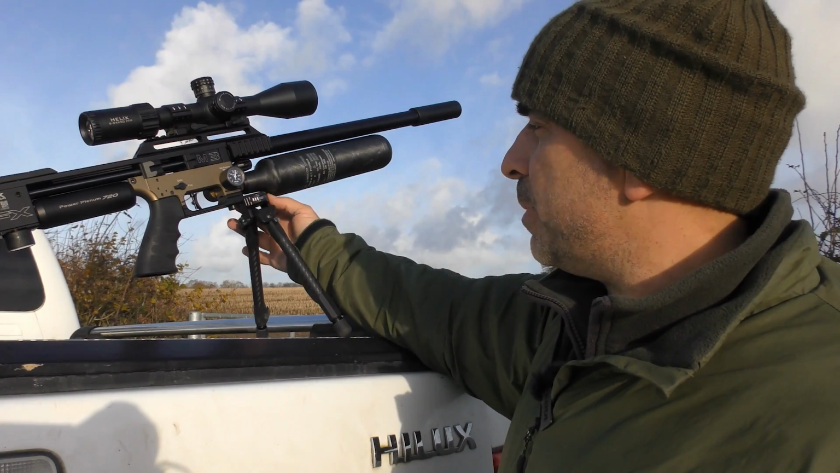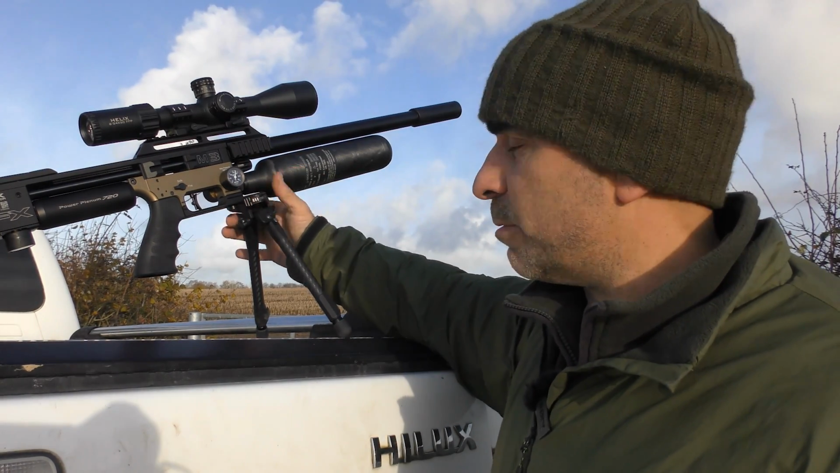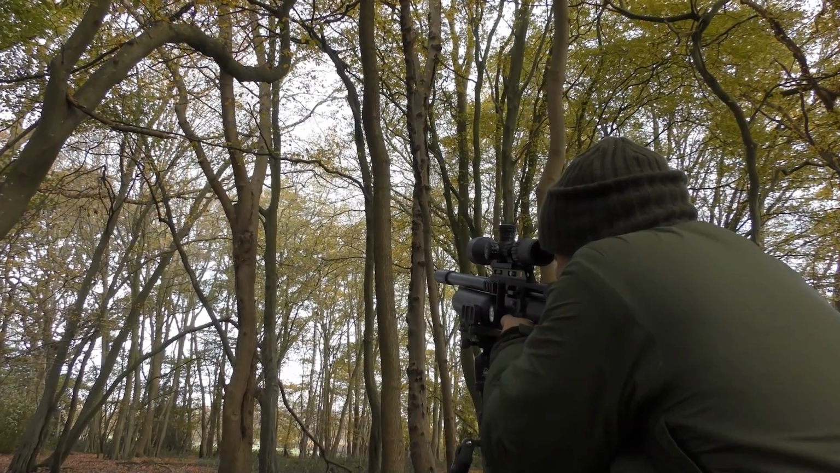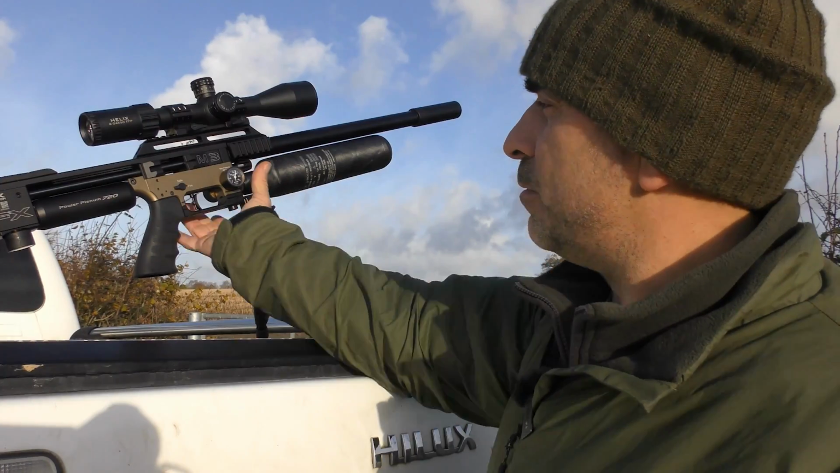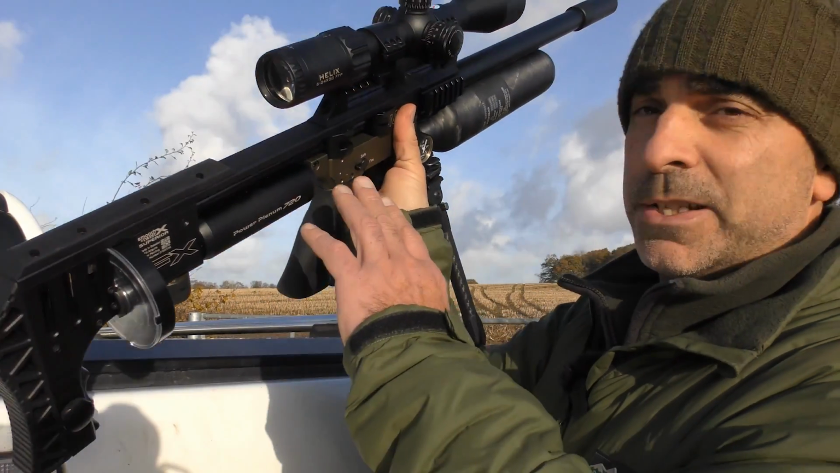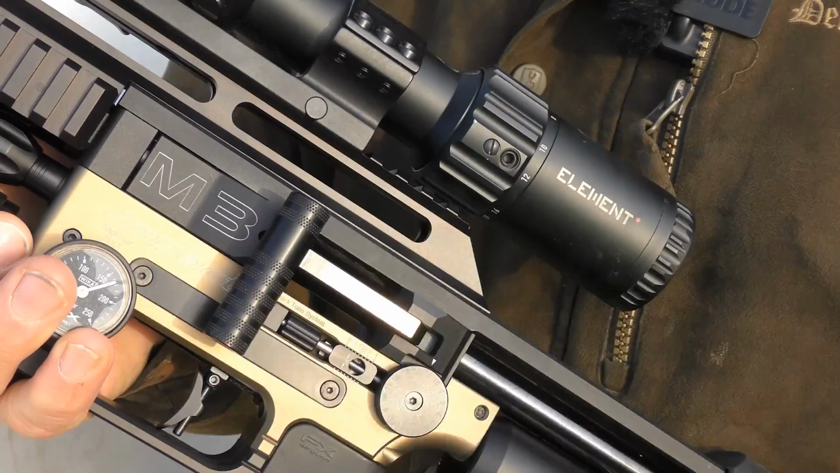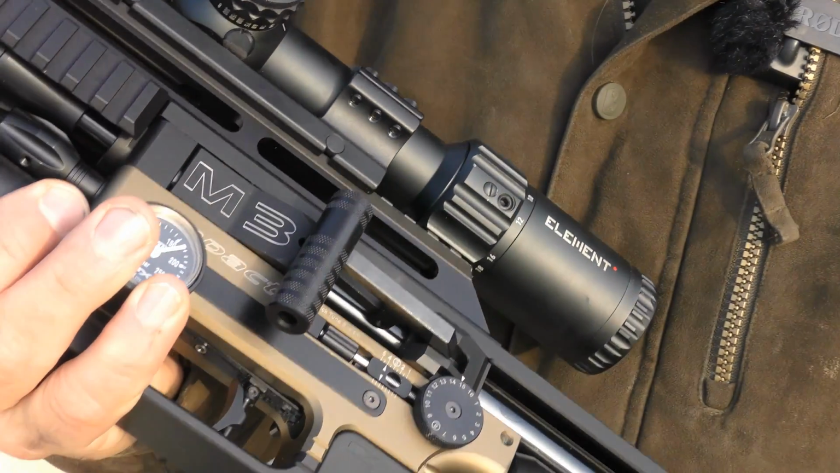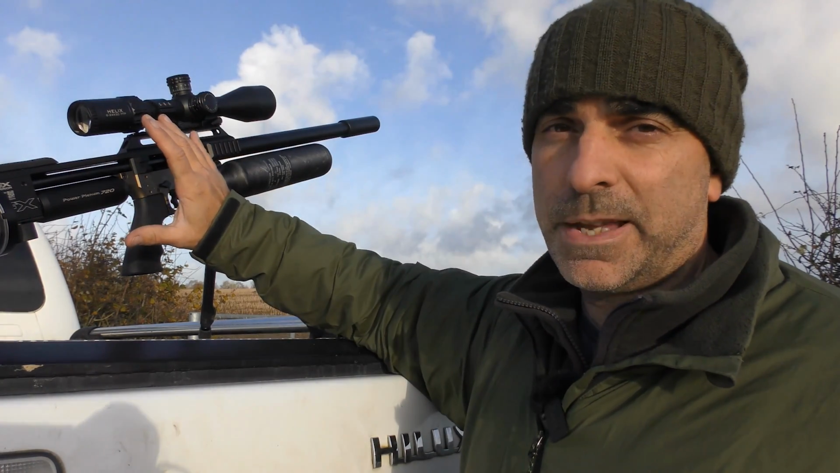You've also got one on the bottom there which is great for fitting a bipod, or you could attach it to an Arca Swiss mount or something for a recon tripod or something of that nature. Another thing I particularly like about this rifle is you can change the cocking handle from the right hand side to the left hand side. So for people like me, us disabled shooters or left handers as other people call it, it is brilliant because it makes this rifle fully ambidextrous.